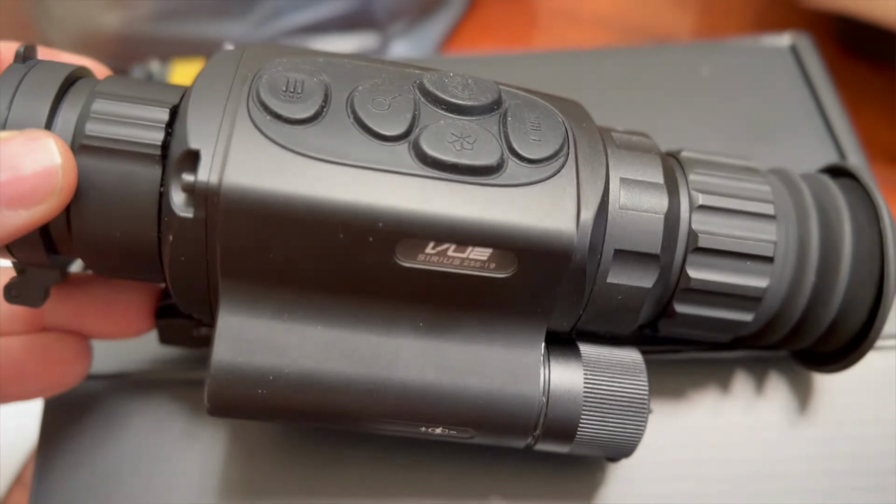So I'm going to put all 4 of these up so you can be your own judge and see which one looks the best to you. In the top right corner, we have the RIX Storm. In the bottom right hand corner, we have the Vue Sirius. And bottom left, we have the DNT Hydra. And the top left, this is still hard for me to say, Goyojo. And later on, I call it the Goyojo. Sorry about that. It's just stuck in my head.